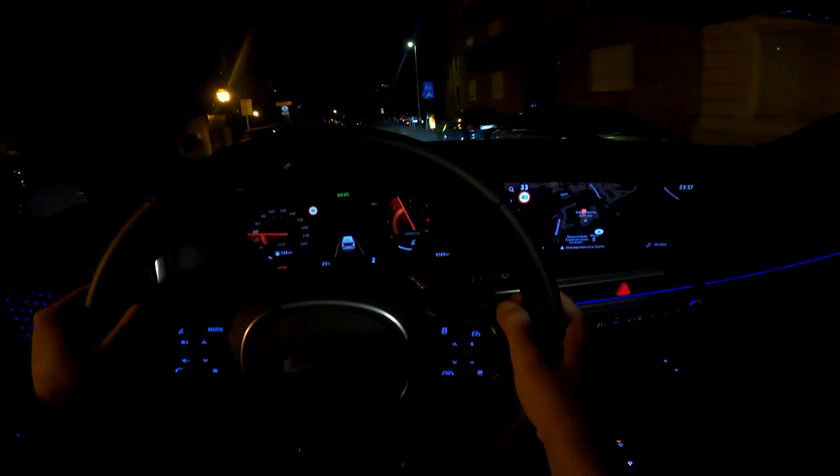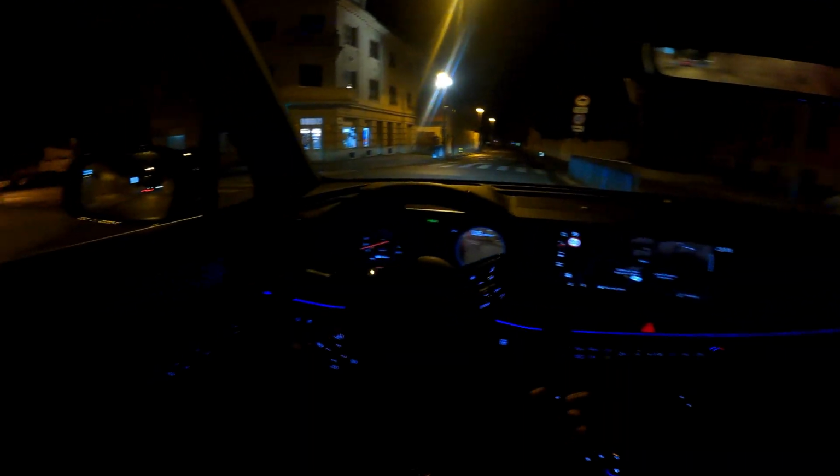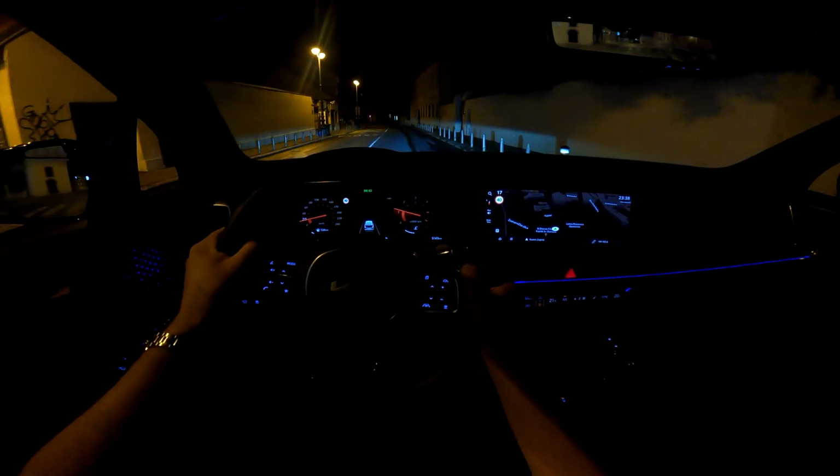Look at this, and very responsive as well. I think I would be using a lot the pedals, because they actually are very fun to use, and the gearbox response is very fast.